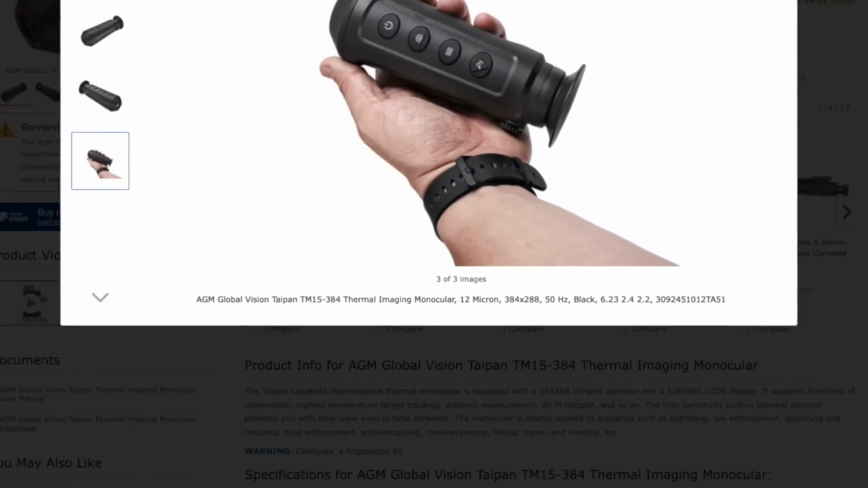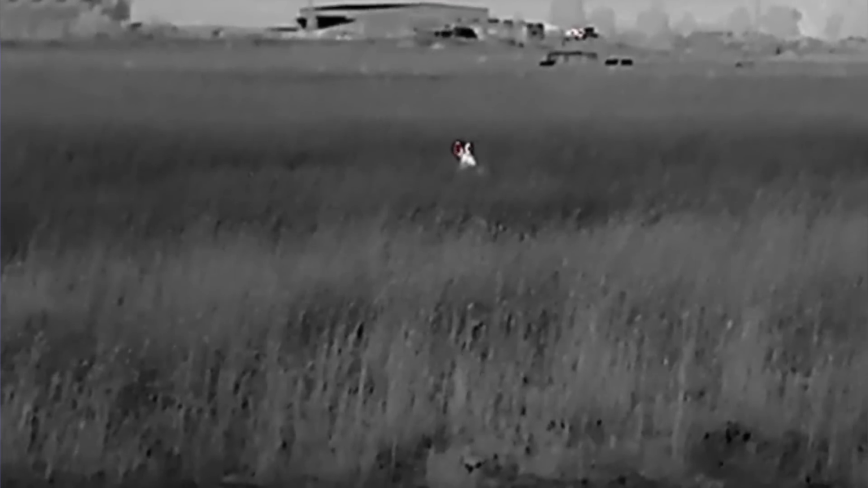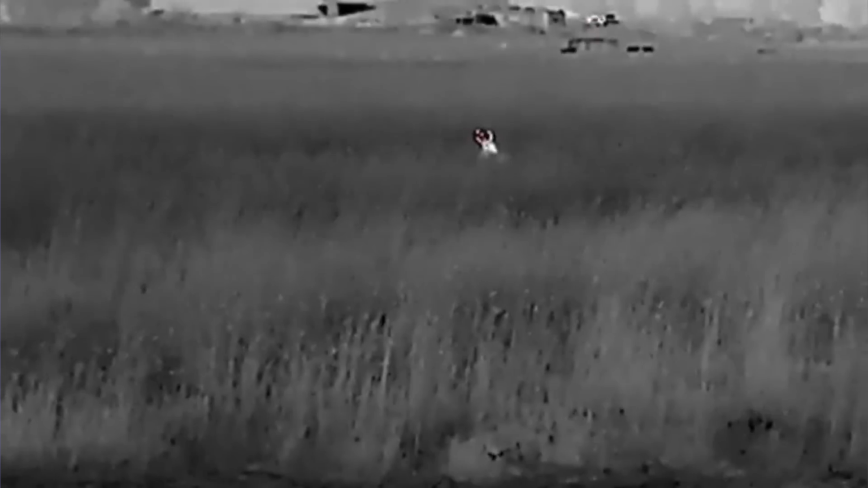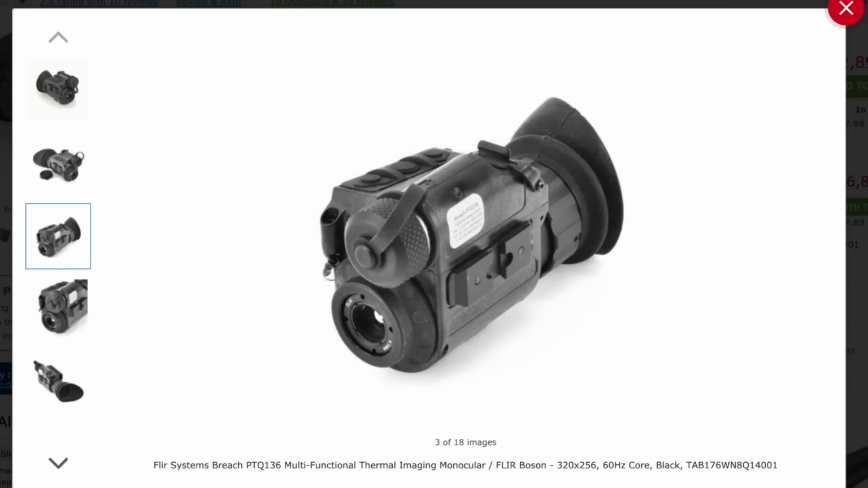And so it's been on my list ever since I posted the FLIR Breach review. And basically since that time, after purchasing it, I've been testing it. Not like continuously, but off and on. So like I said, I know the device well. I know its ins and outs, how it stacks up against a much more expensive FLIR Breach, which by the way is an outstanding unit. Go watch that review.